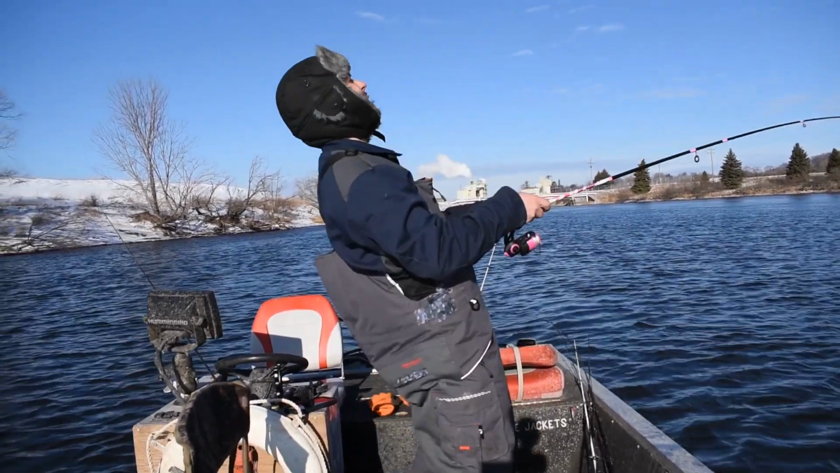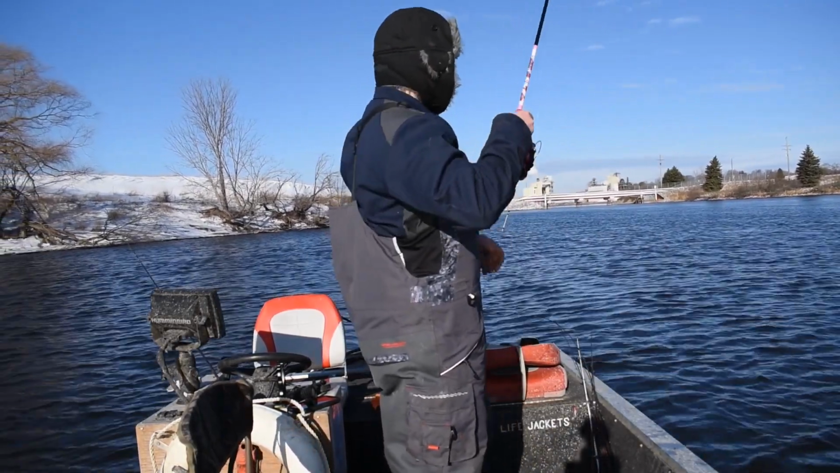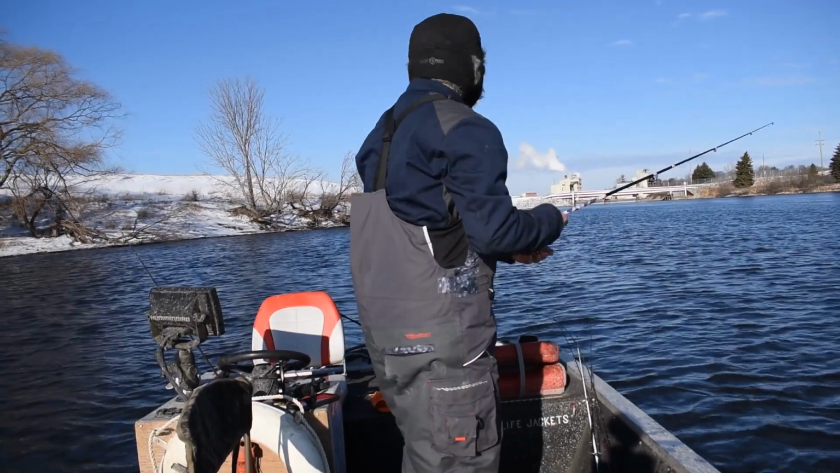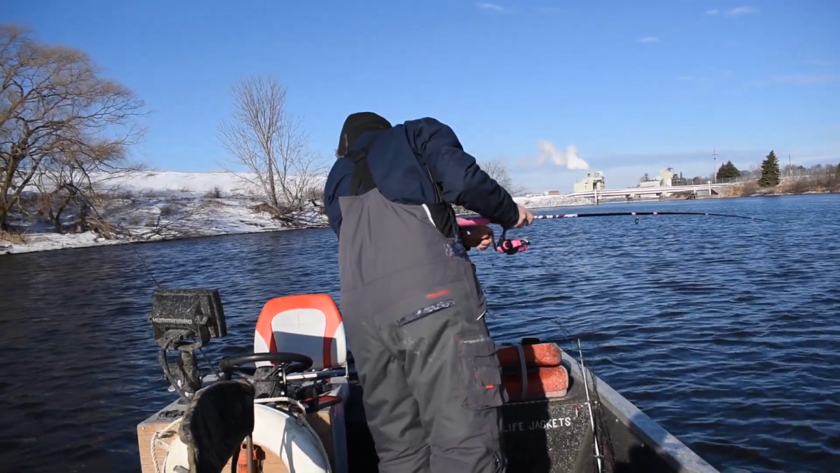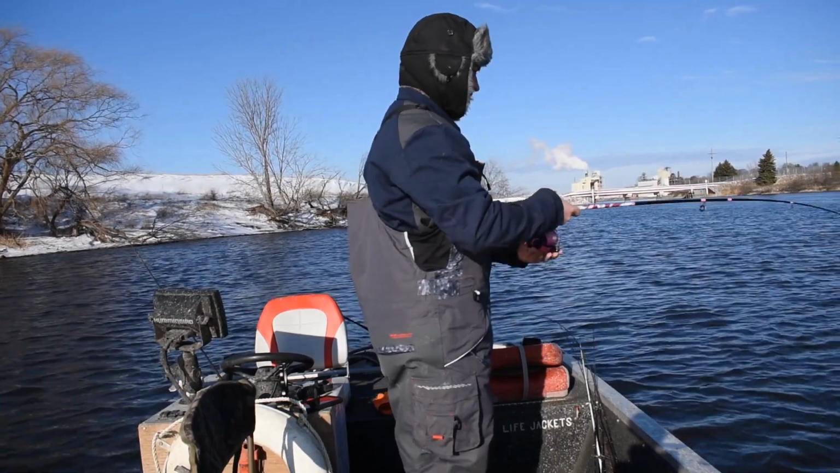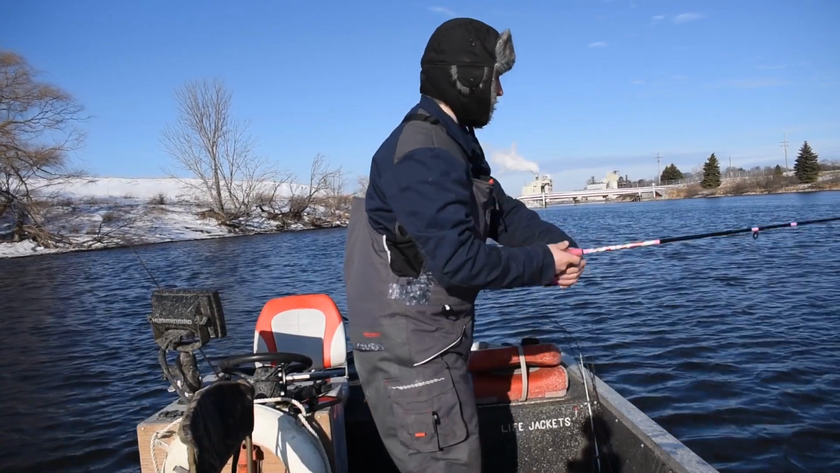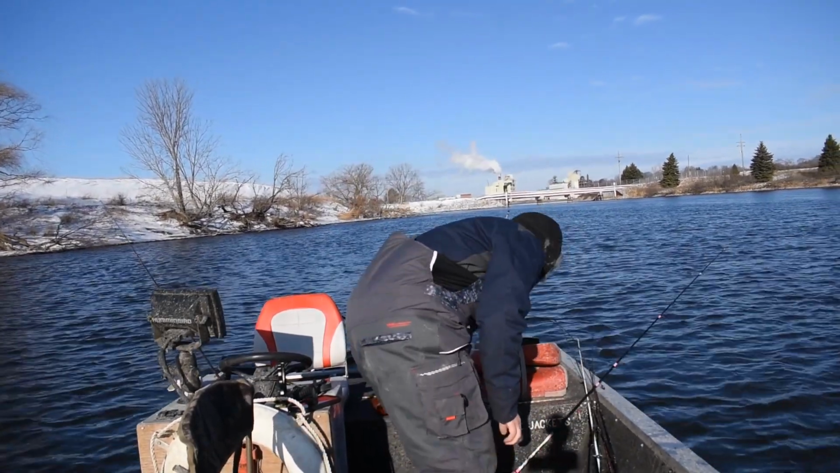Oh, I missed him! Nope. Gotta go further. About 35 feet off the left. 35 feet. Should be fish area.